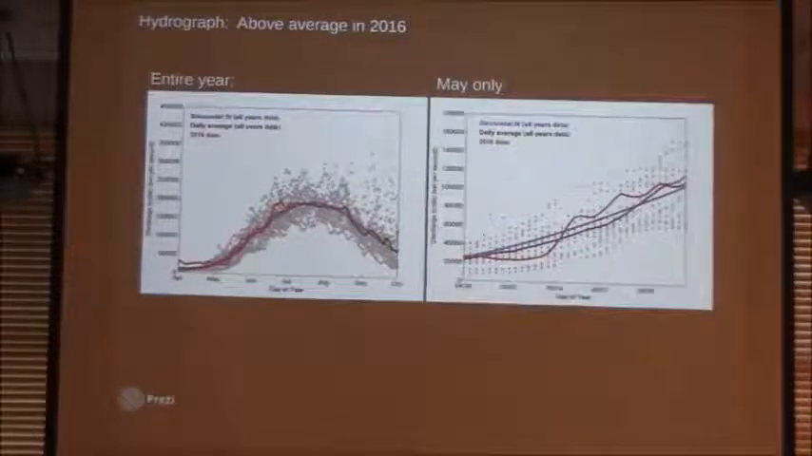The red line is 2016. It's taken from stage height, but they convert it to discharge. For the latter part of our deployment, the river was higher than average. And obviously, with it being a heavily braided delta, when the water comes up, more channels come online, so the fish have more options. So we may have picked a bad year as well.